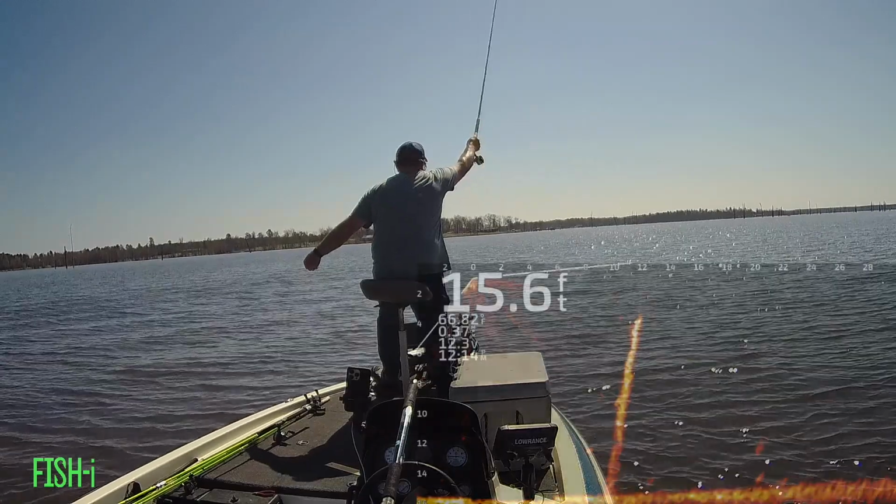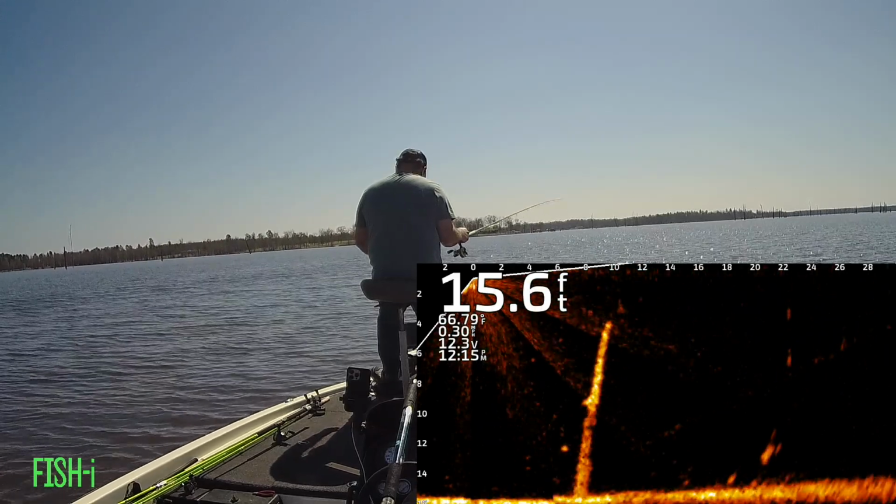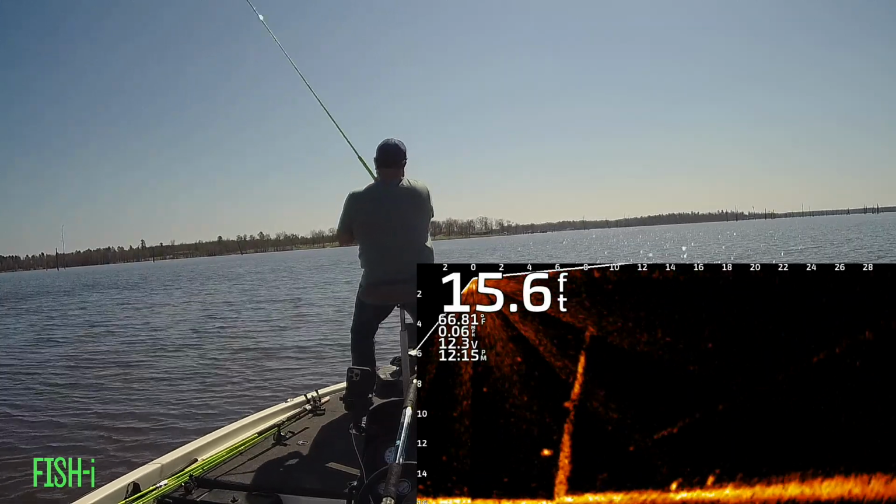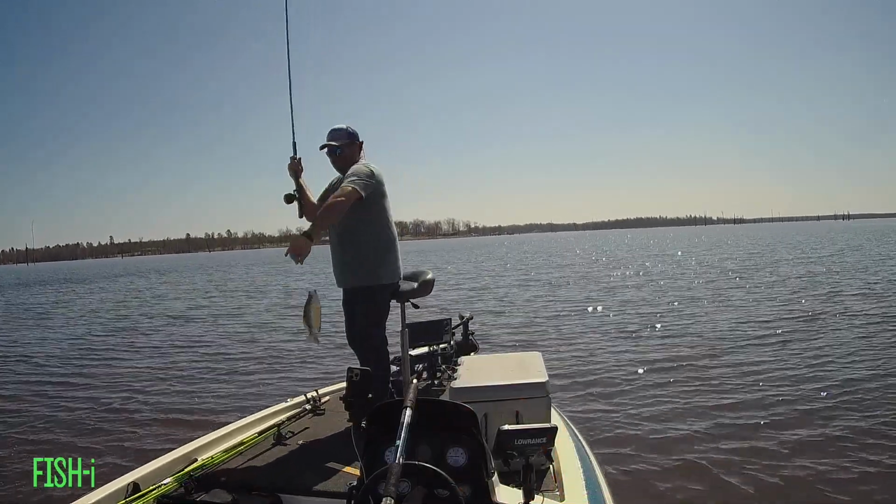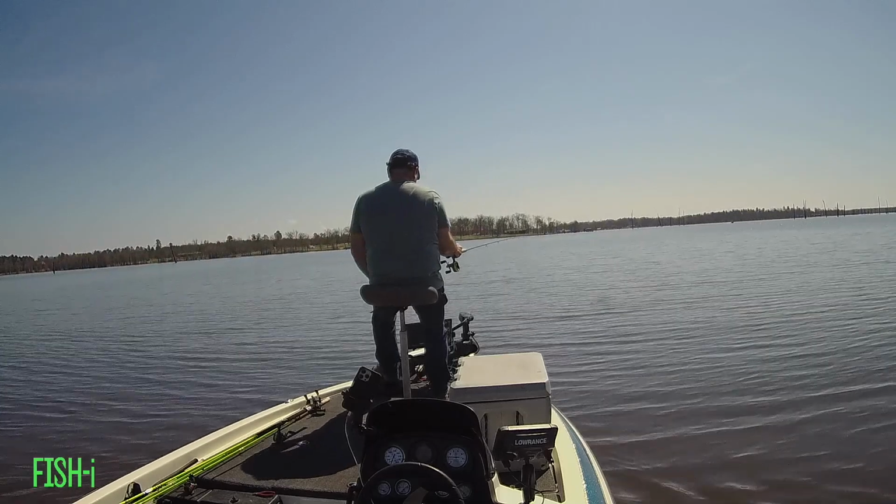I saw one hanging on the side of this tree, but then glanced past him and there's another pretty good looking fish at 20 feet out, so I went after him instead. As I'm moving along, I see this stump.